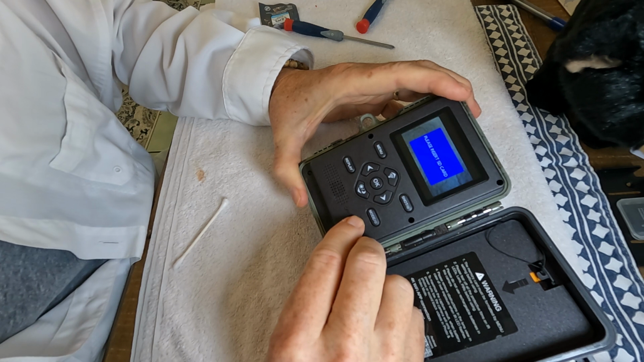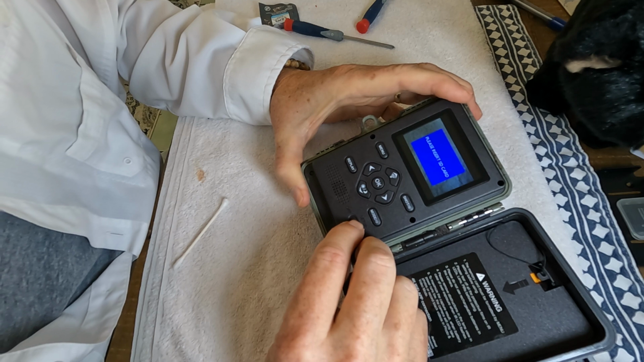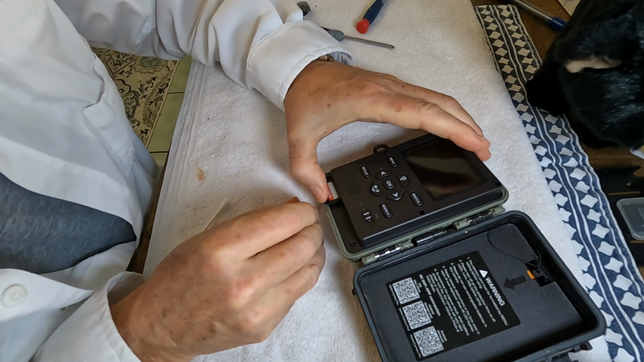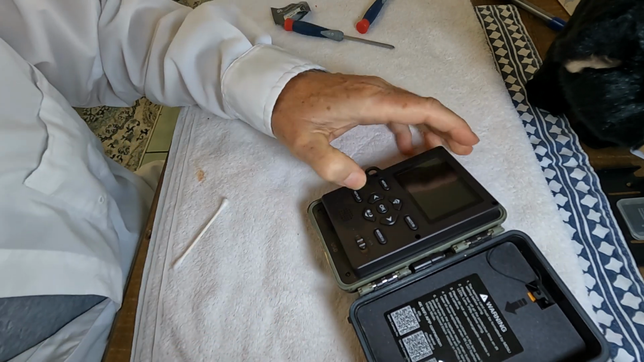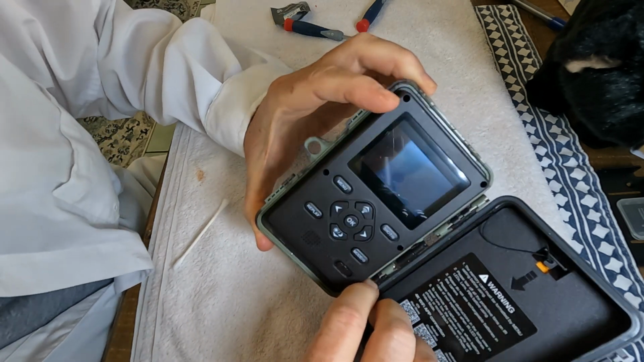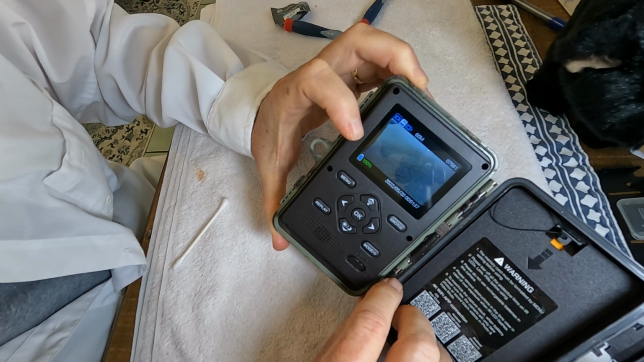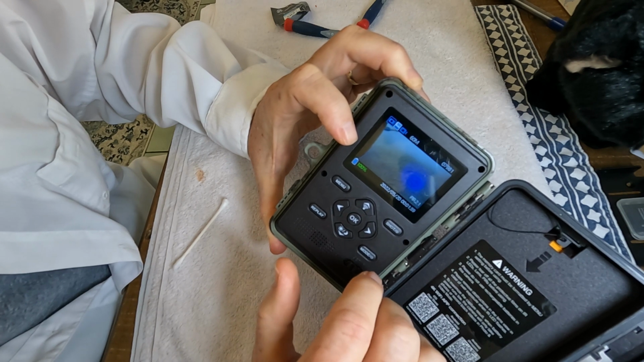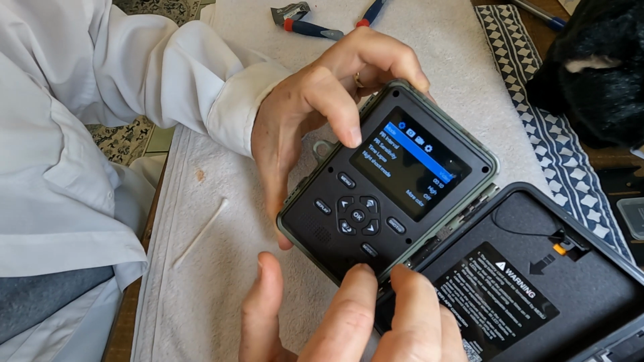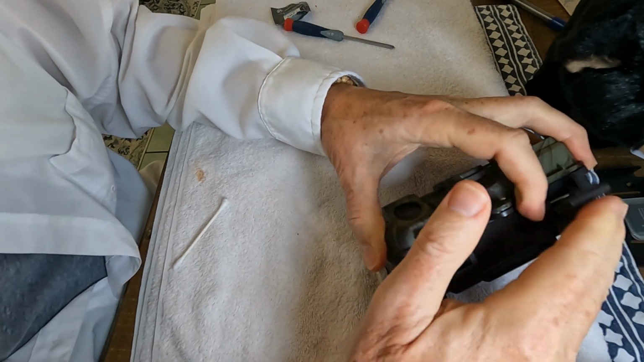There we go. Oh, I forgot to insert the SD card. My bad. So let's turn it off, but that's encouraging. Okay, let's insert the original SD card in there and turn it back on. And there we go. It fired right up. Of course, it doesn't have the correct date, which is to be expected. 100% charge, looks good. Go into the menu. It looks normal, so we'll have to put it back out and test it out and see what we get.